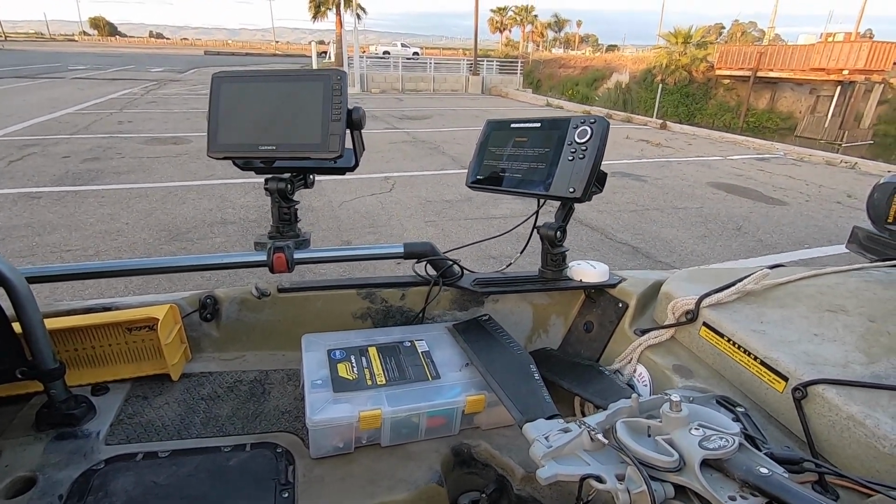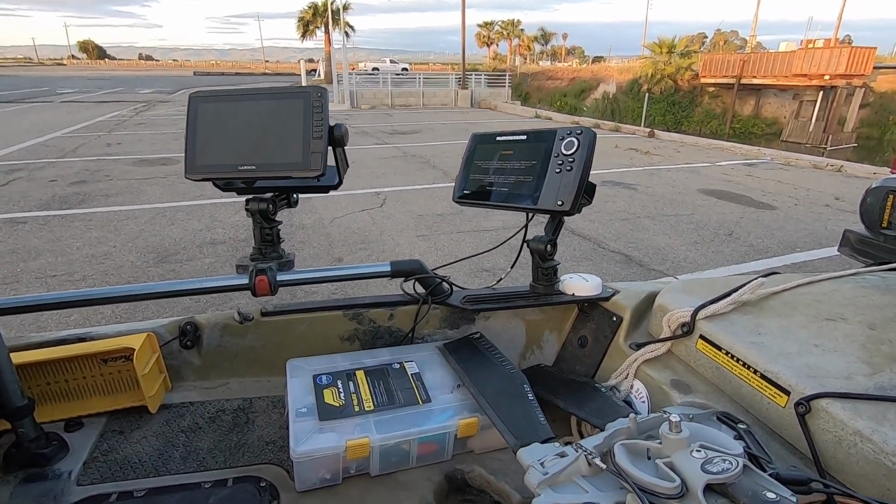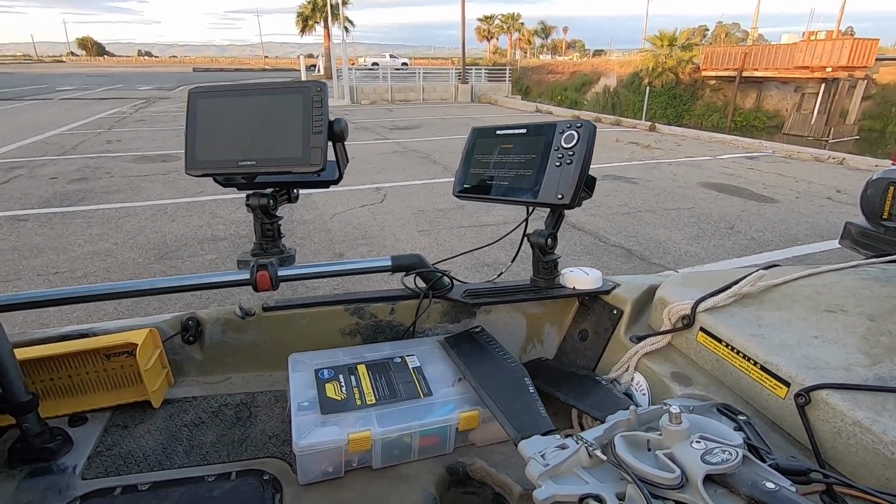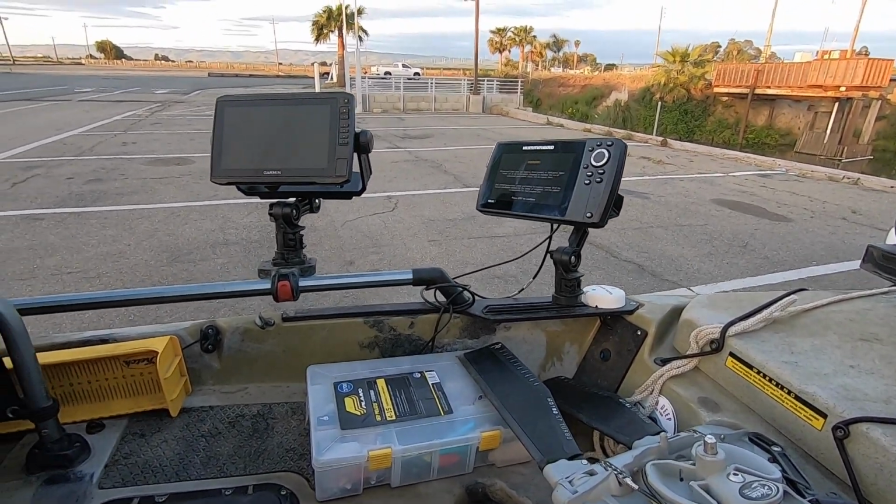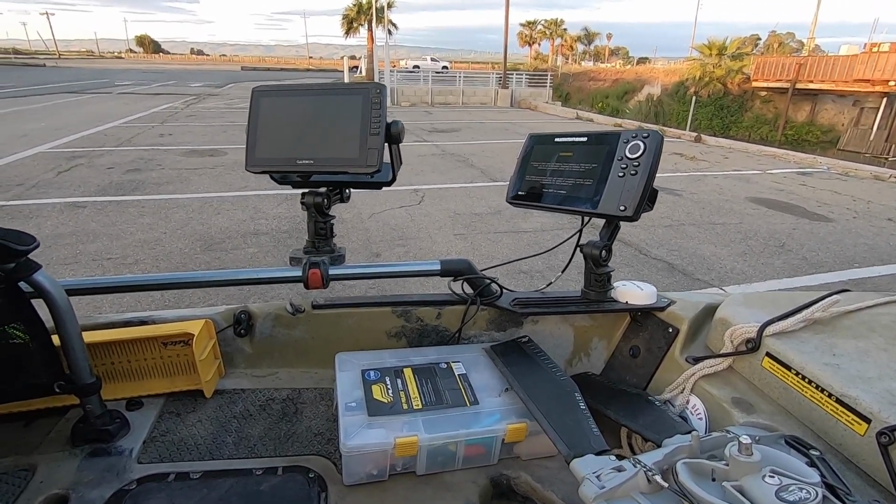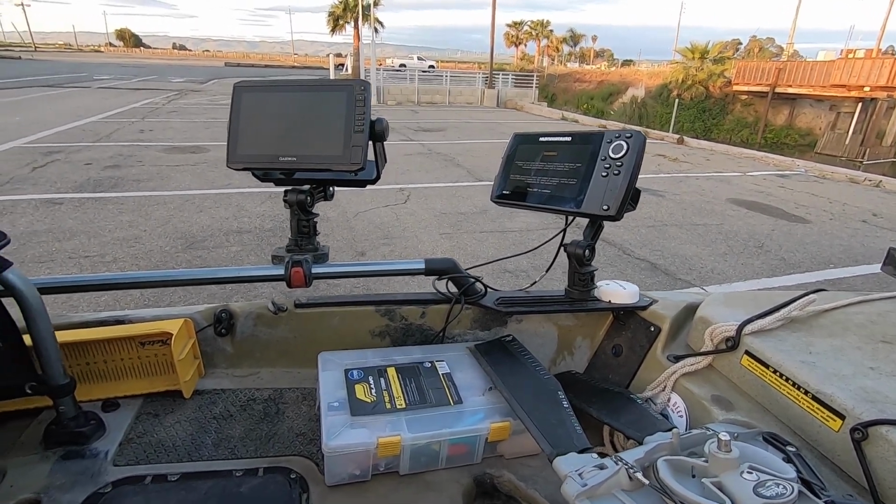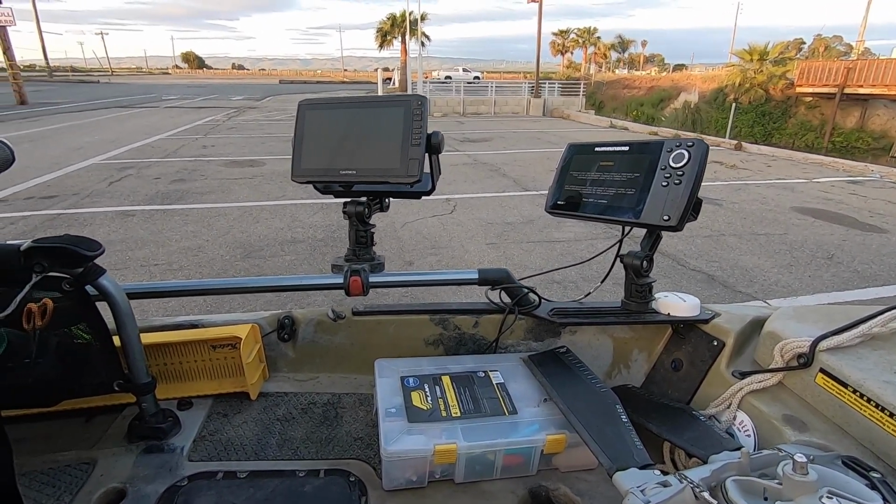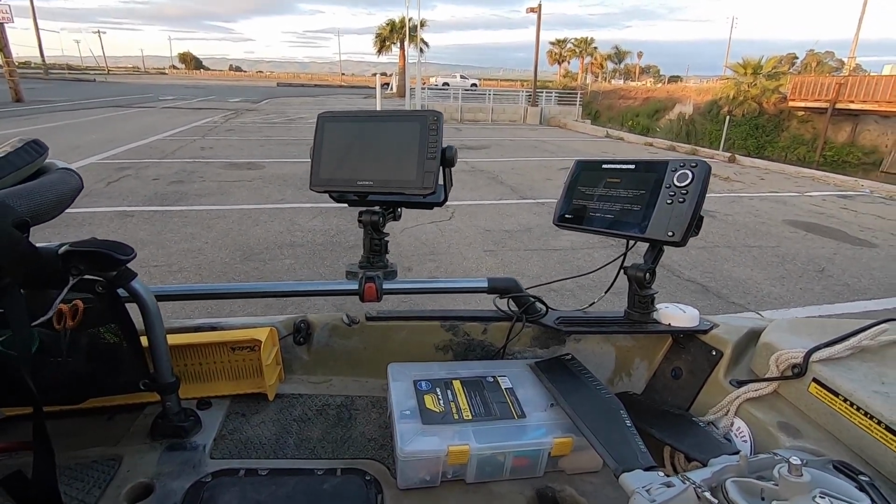Had I had a generation 4, I probably would have been able to use that as my primary scope. The only problem with that is, from what I understand, most people say that 9-inch is probably the minimum you really want to use to run your Livescope Plus or Livescope or Active Target or whatever Humminbird's version is. So let's install it.